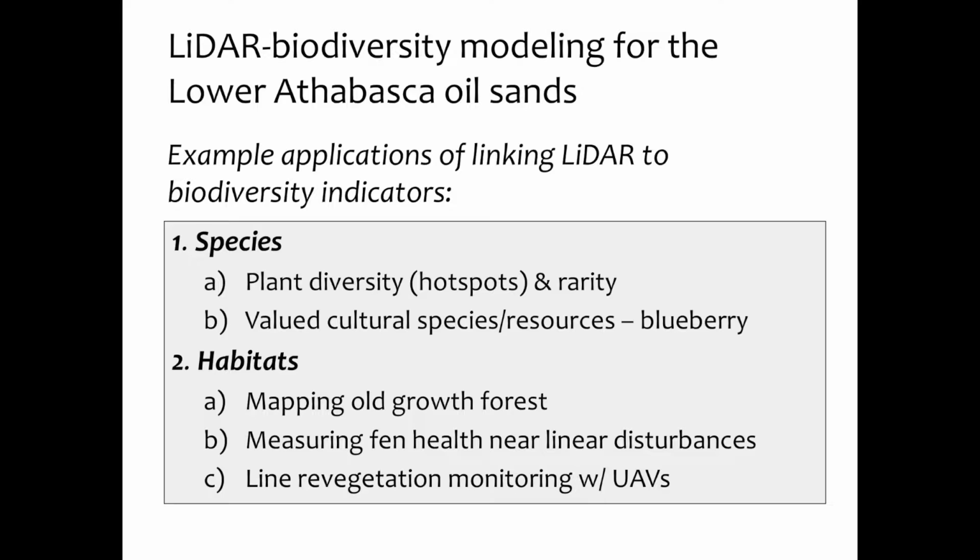It's not a rare species by any stretch of the imagination, but is valued from First Nations or other cultural resources for berry picking, but also wildlife, blueberry, velvetleaf blueberry. And then I'll focus on some habitat, kind of ecosystem scale questions, mapping old growth forest, which are good indicators for certain species, birds and things like that. Fen health associated with linear disturbances.